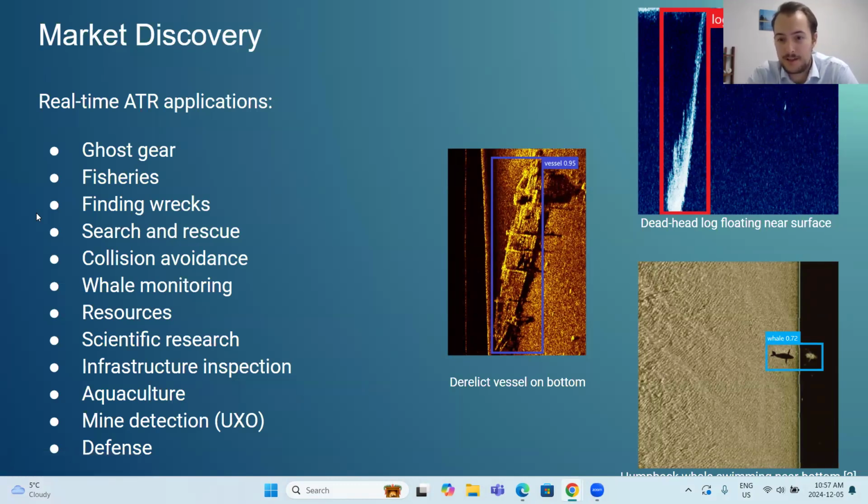I think one that's very interesting for me is whale monitoring. The work that's being done to detect and provide collision avoidance even for whales is a huge problem. A lot of big parties are working on this, and there's no concrete solution for it yet.